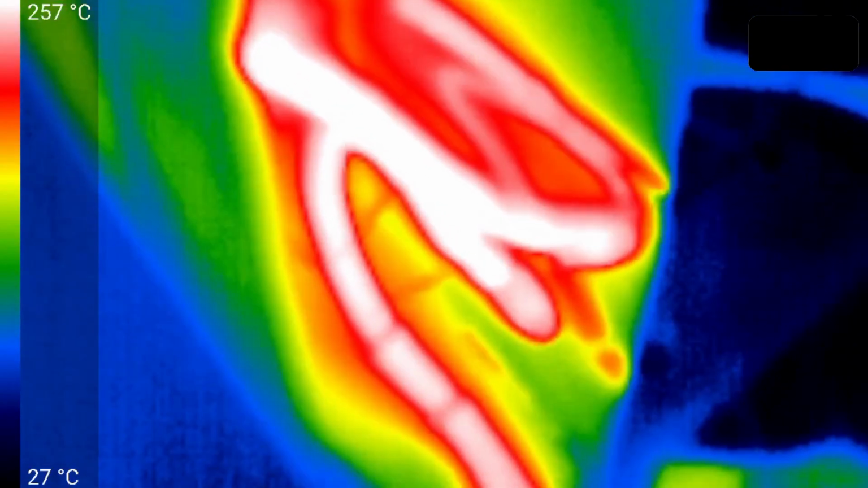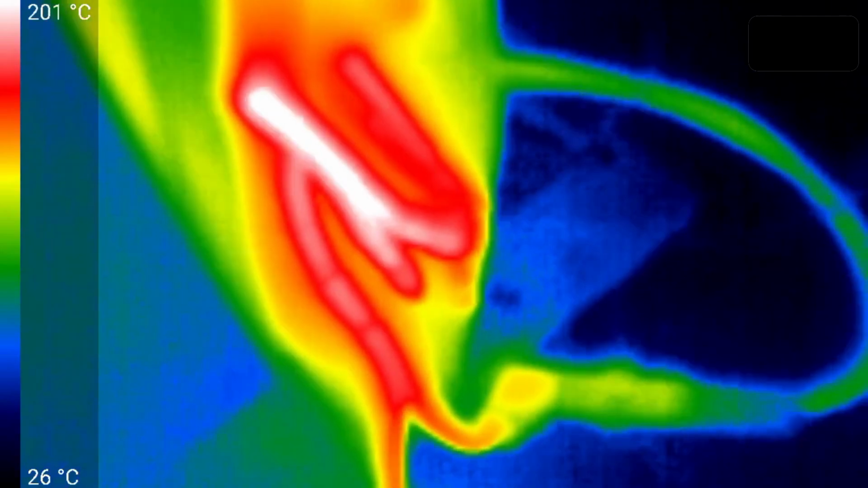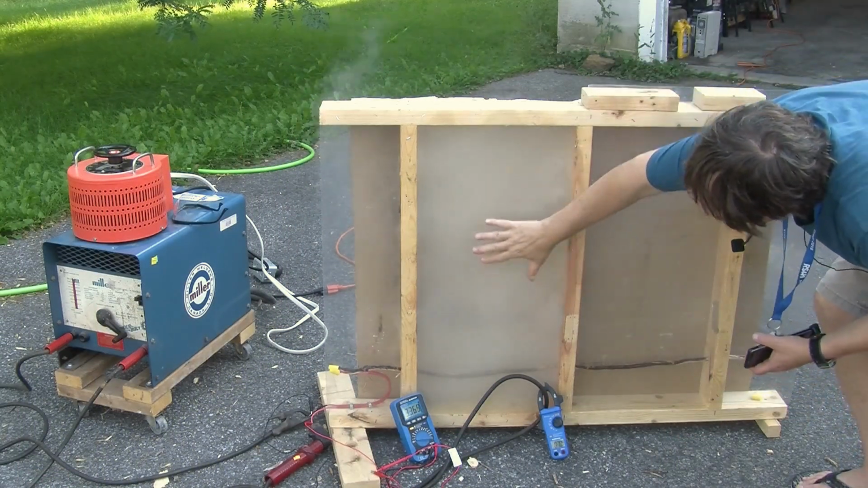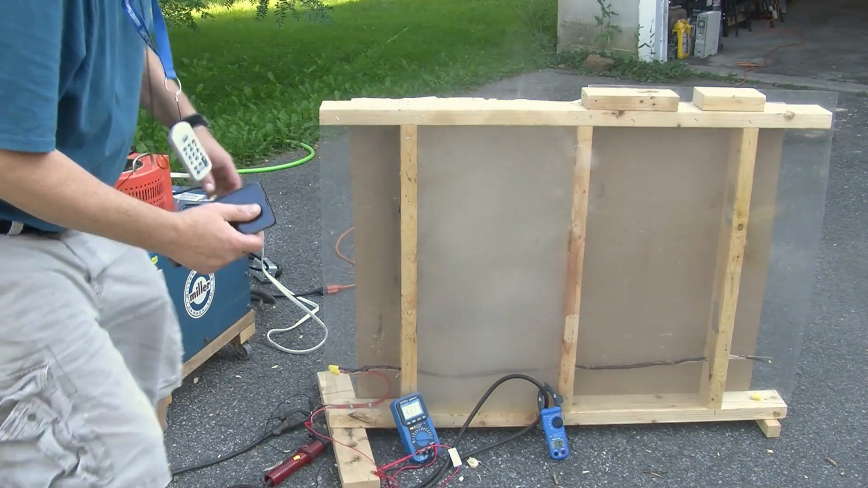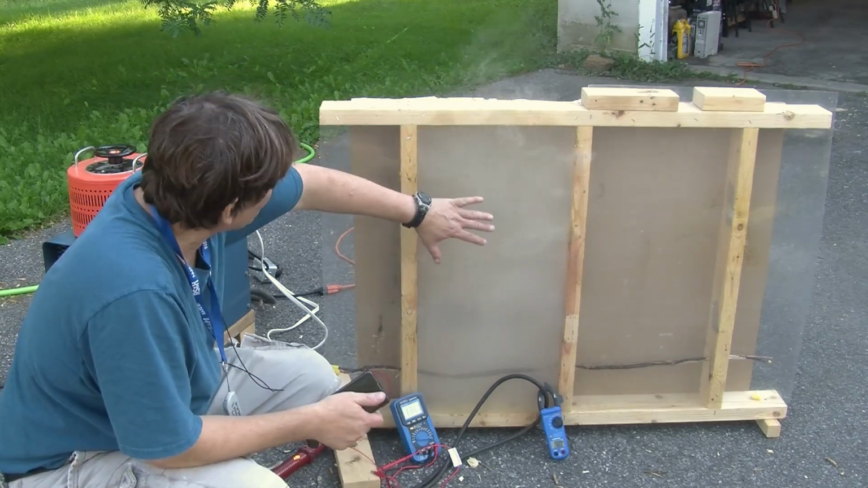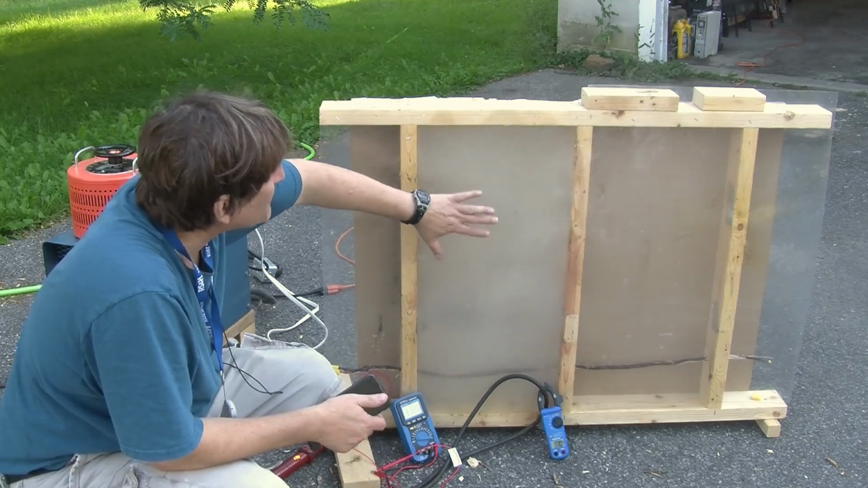$236 I saw. 250. So yeah, really quite hot. We must be close to the flash point or the ignition point of the smoke. You would certainly hope by now that your smoke detectors are going off in the house and you can evacuate or turn off the power or whatever you decide to do.